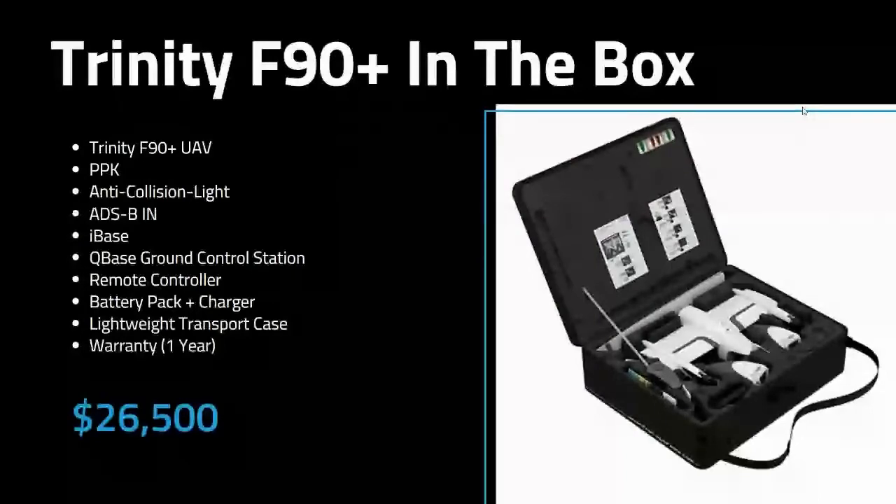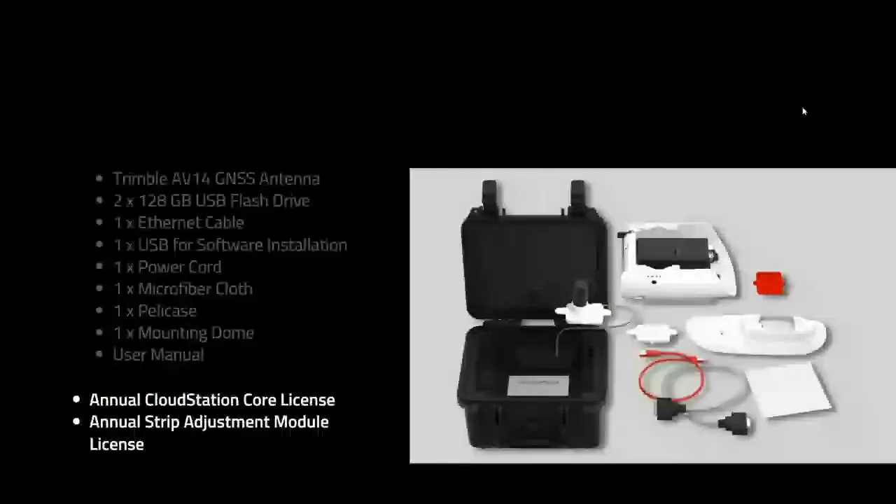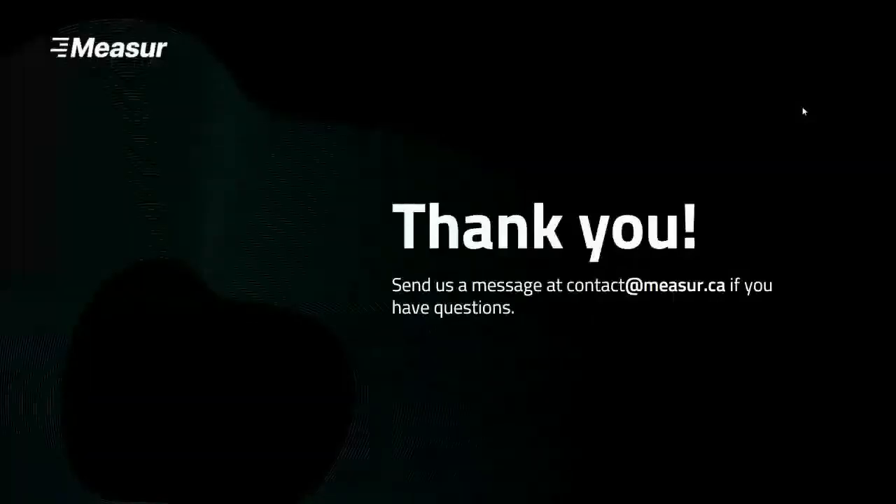And then in the box for the Qube 240, we get that Trimble GPS antenna and 2 flash drives. But what's really important about the Qube 240 is we actually get 2 licenses: the annual CloudStation core license and the strip adjustment license included with it. So there's not a lot of additional cost for software on top of this. And obviously, if you want pricing on the Qube 240, please contact Measure or myself, and we'll be happy to help you out.